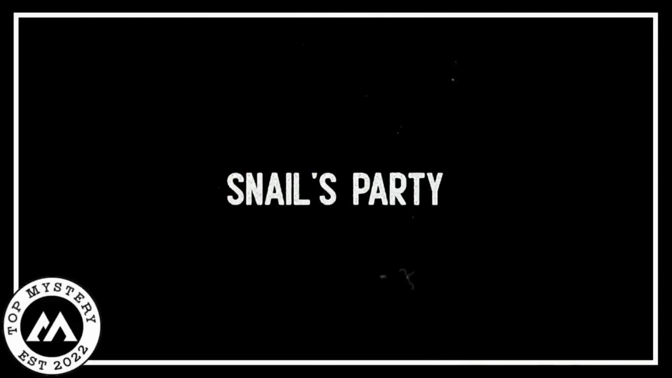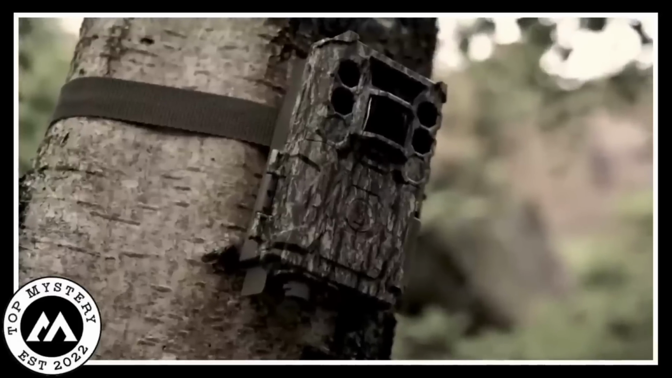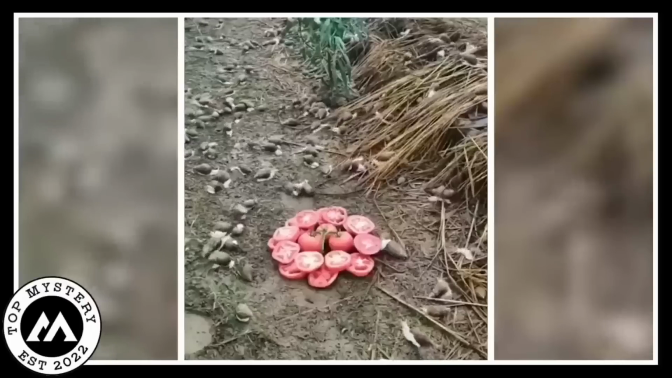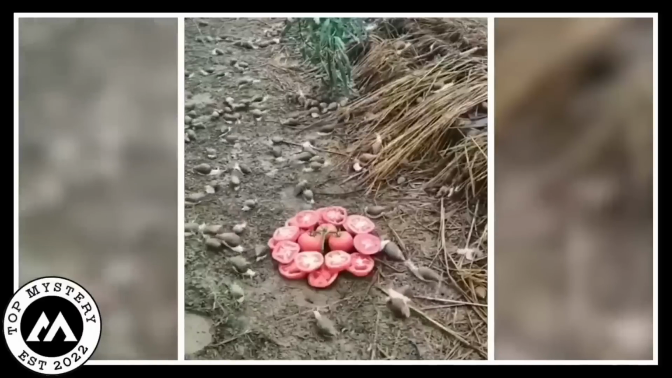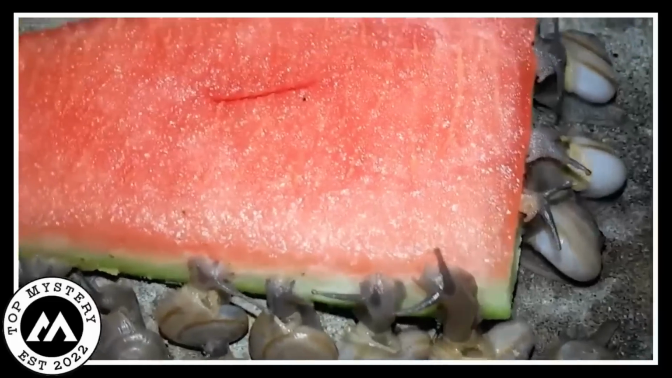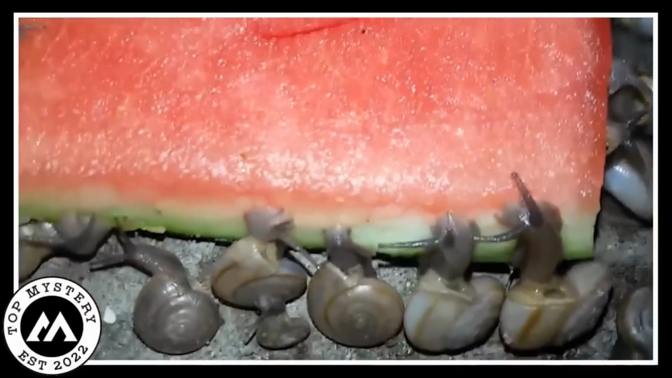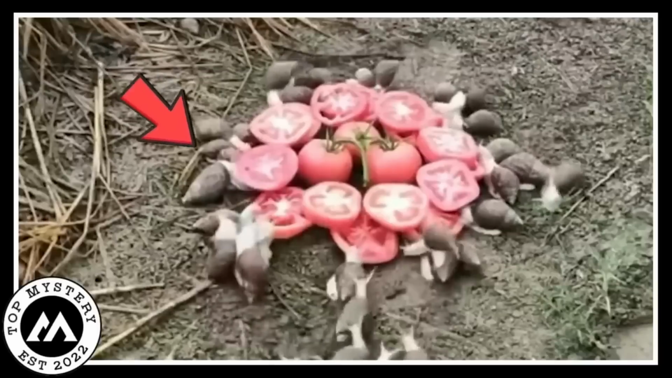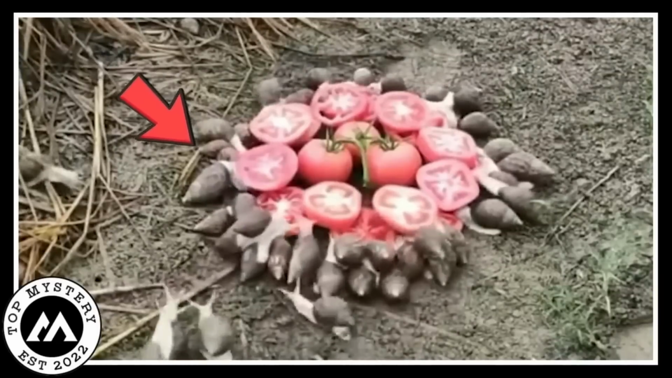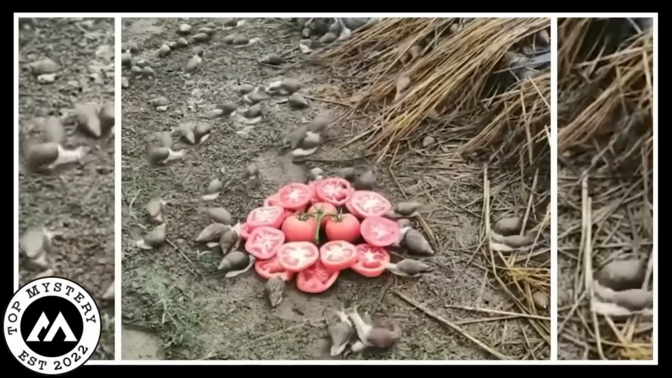Snail's party. Hey, so guess what the trail camera caught in action? A snail party. No kidding. These little guys were having a blast munching on tomatoes like it was the hottest buffet in town. It's like a snail family feast. They're all there, chomping away on those juicy red tomatoes. But wait, the snail party doesn't stop there.